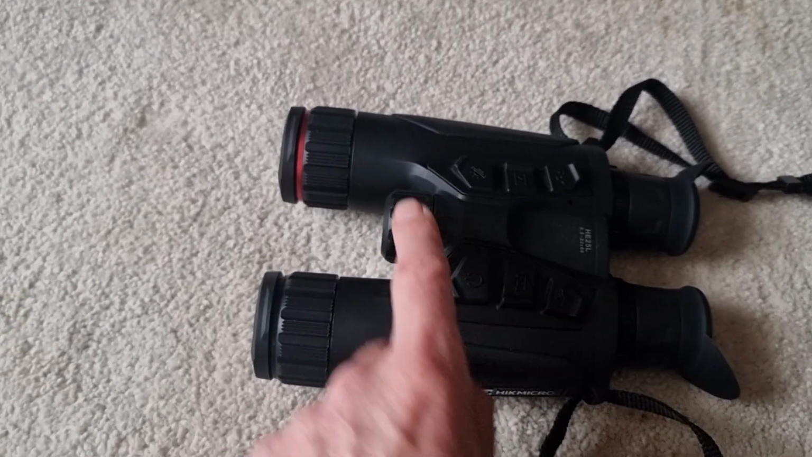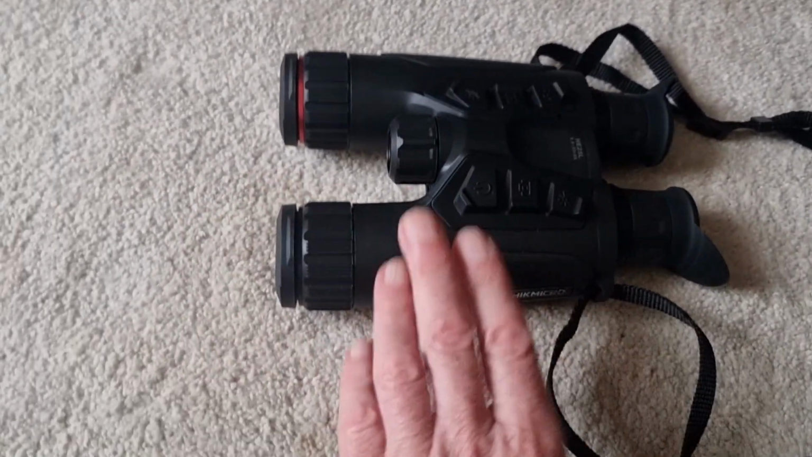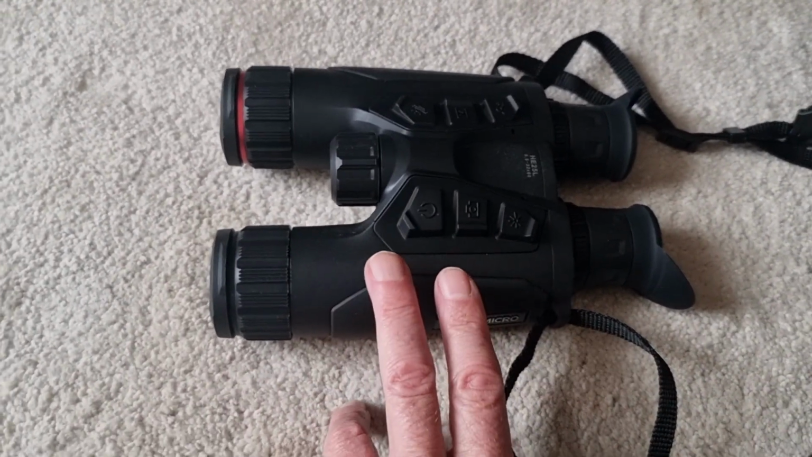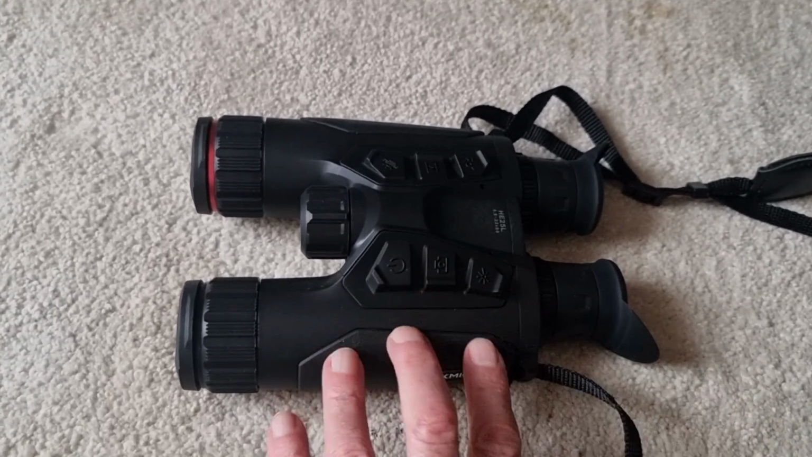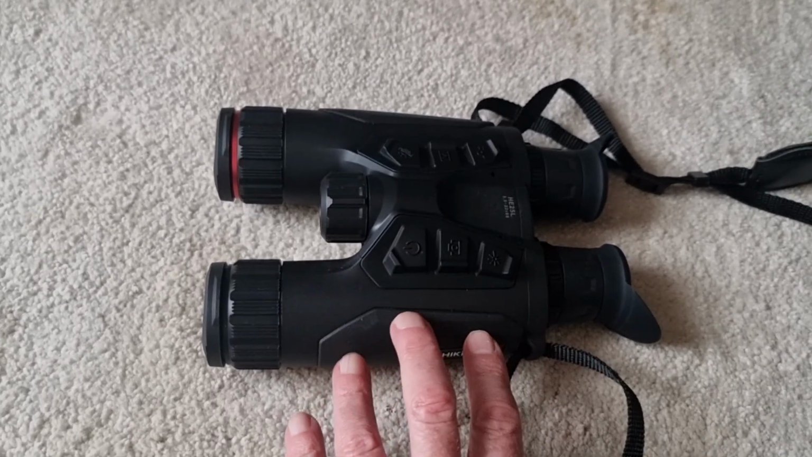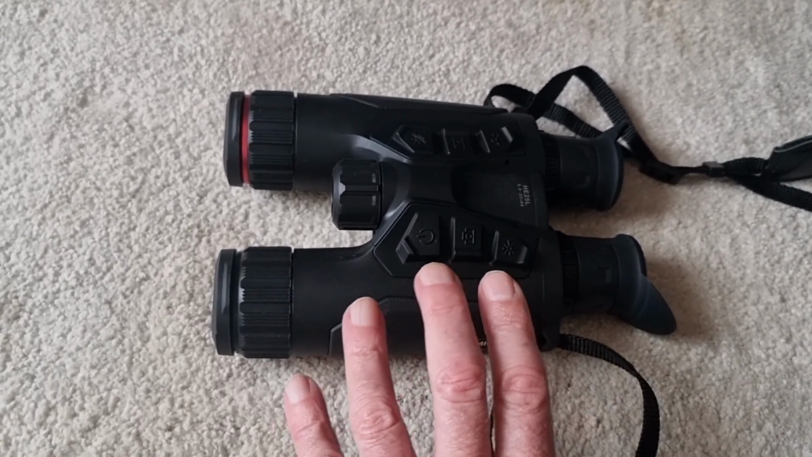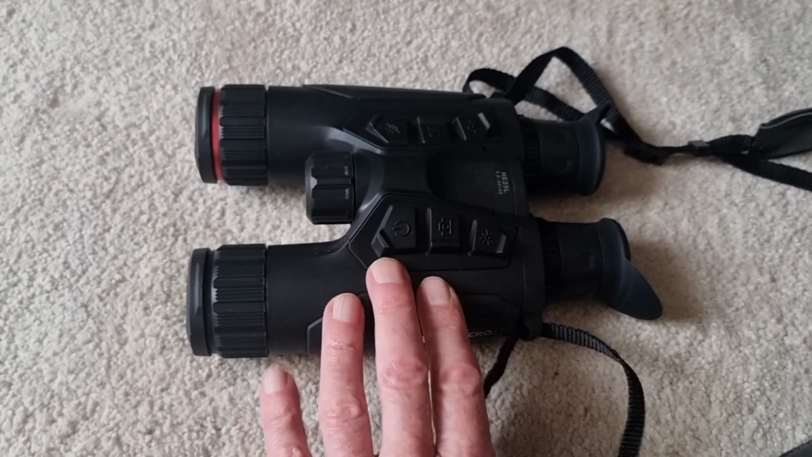It also has its own focusable IR illuminator on board to help. And the other advantage of the fact that it's got the same night vision as the Alpex is that the low light capabilities are absolutely blisteringly superb. So even when it's almost too dark to see, this thing will show you quite clearly what you're looking at.